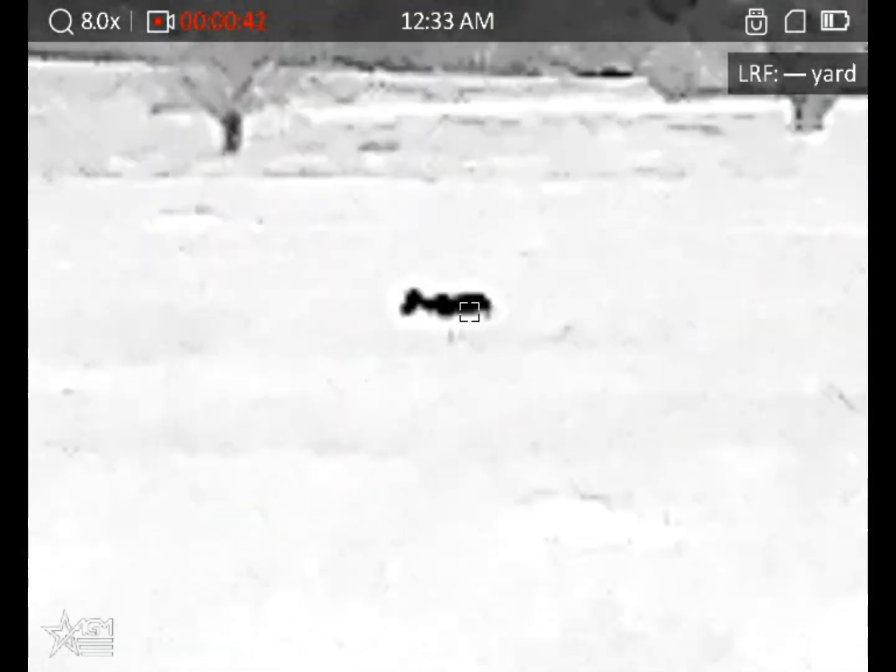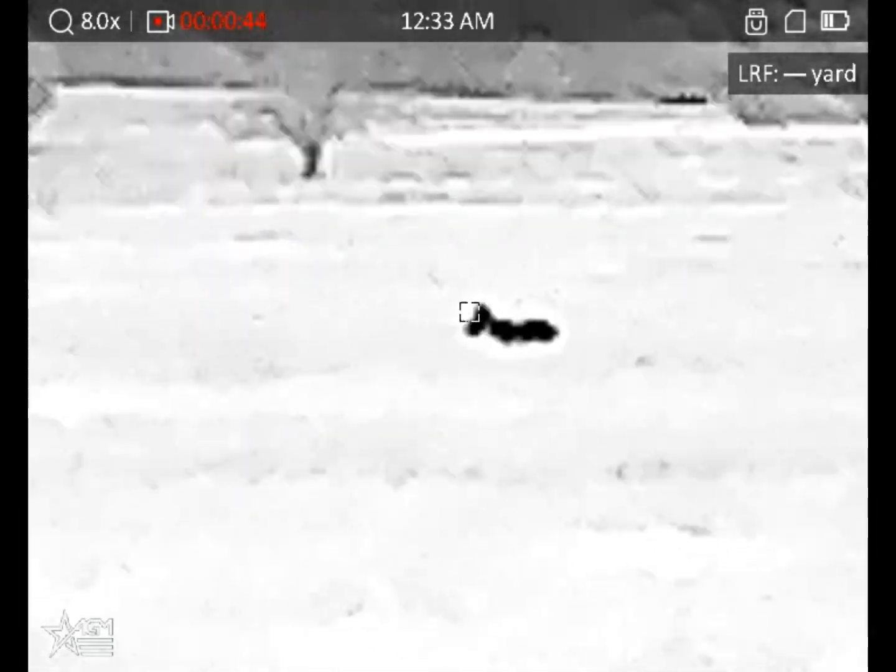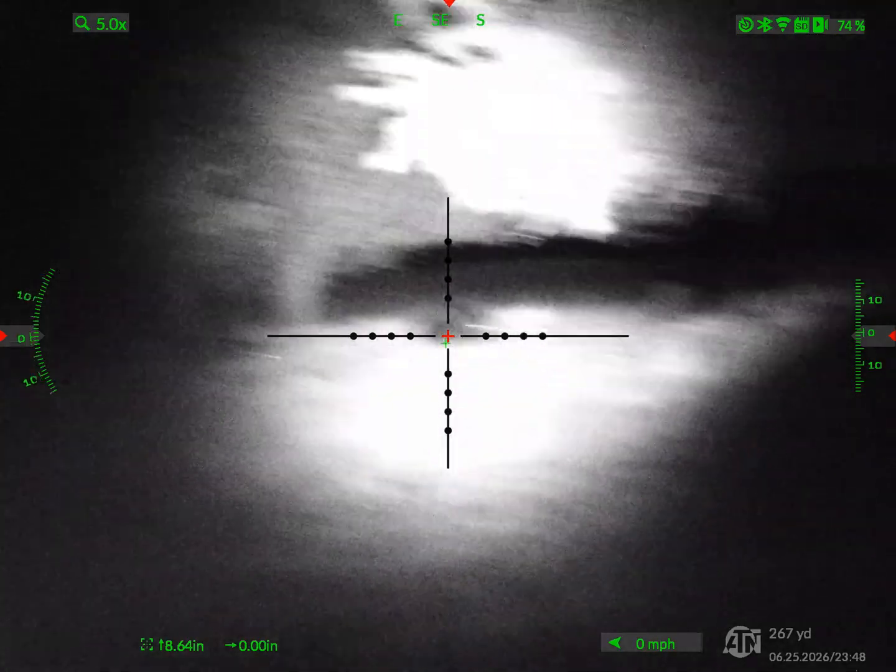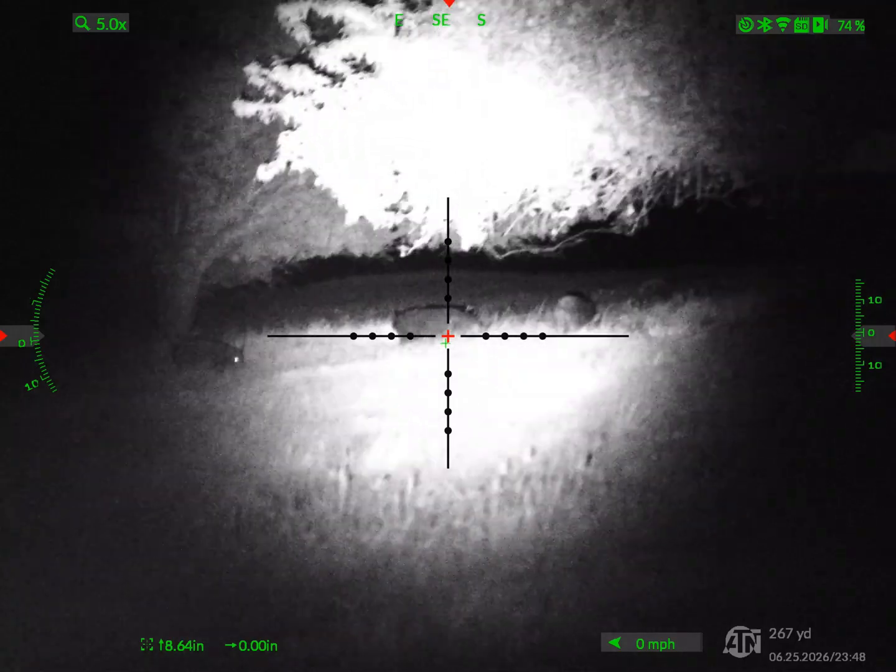And on our way up there, we saw this coyote. Brian had his 300 Blackout with subs, and you can see he took him down. But then we finally, after about 600 yards of stalking, got in, and here we go.